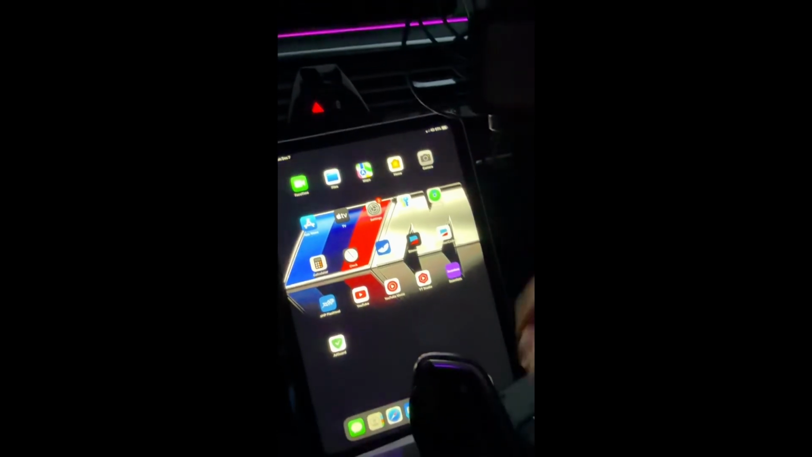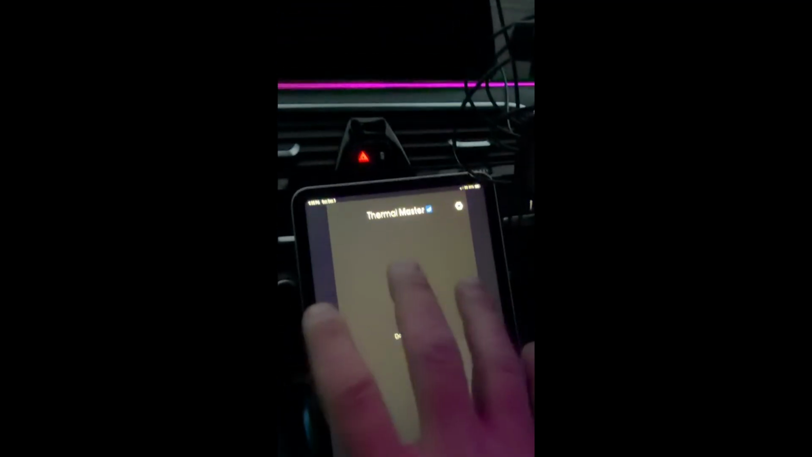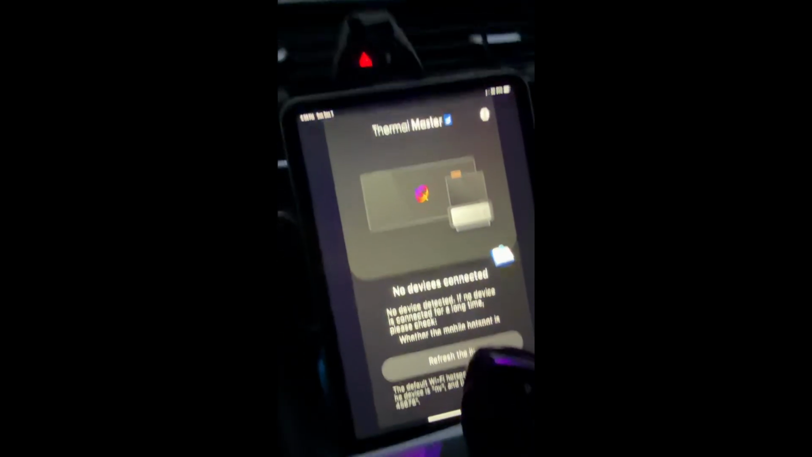I'll show you how the app works. So we're just going to open up the NV Master app to get my bigger screen. Now I'm planning on mounting the iPad the way I have this mounted, on a tripod style mount. And I'll probably mount it right below my display screen so it's up a little higher. I haven't gotten that yet.